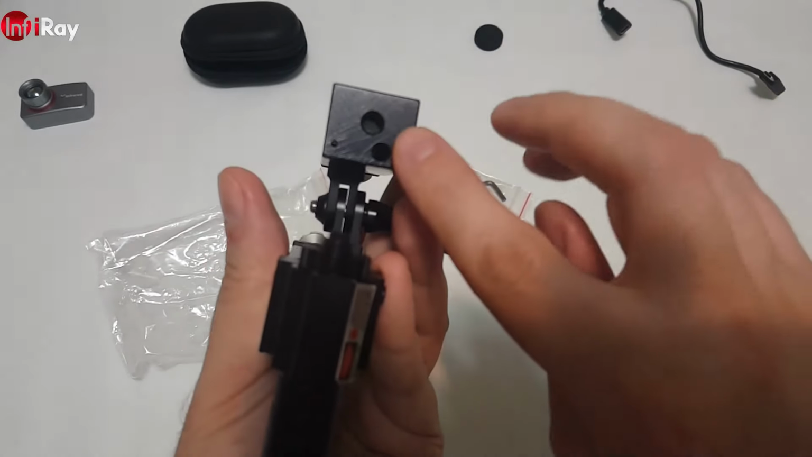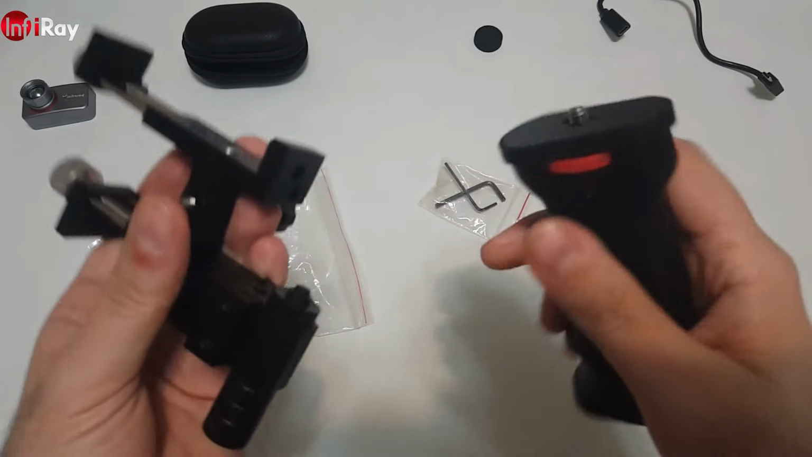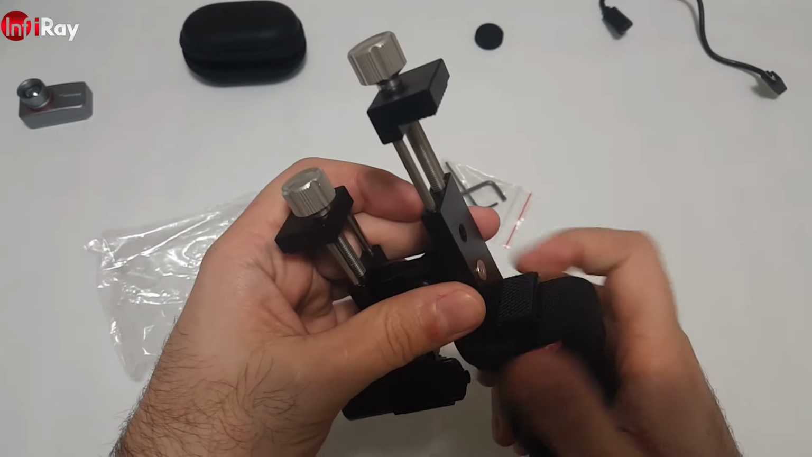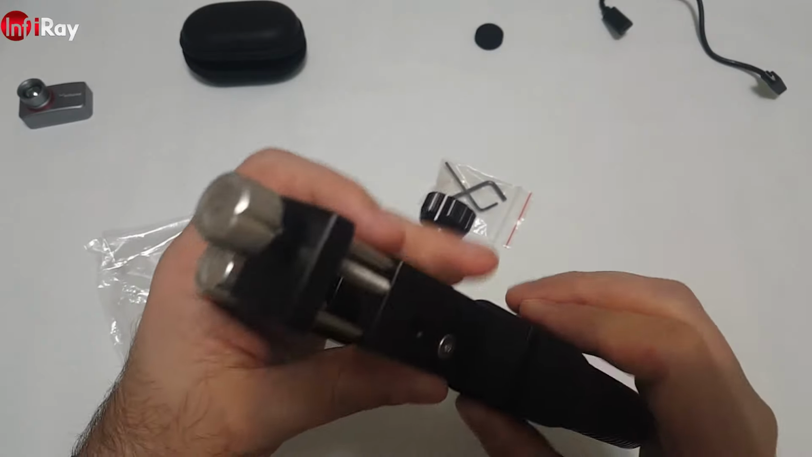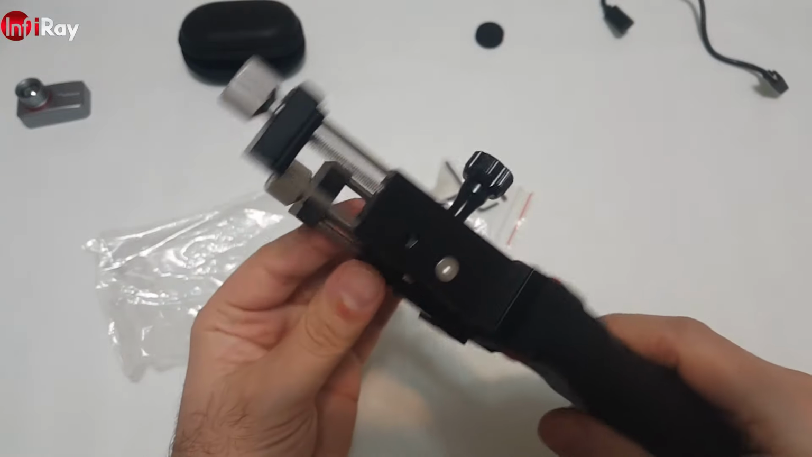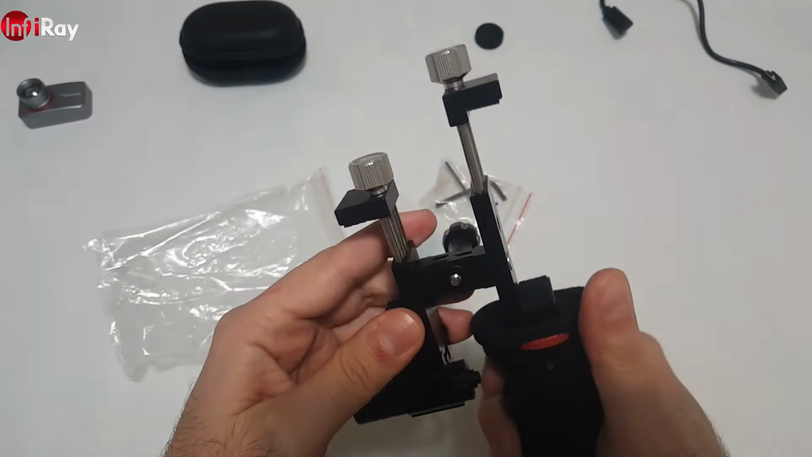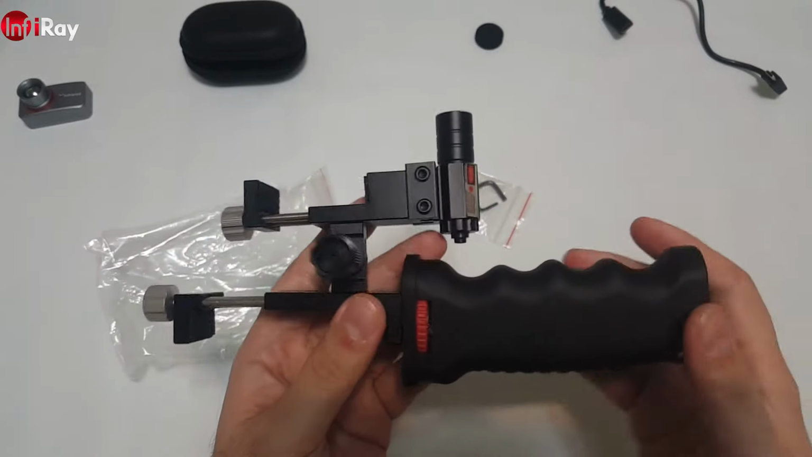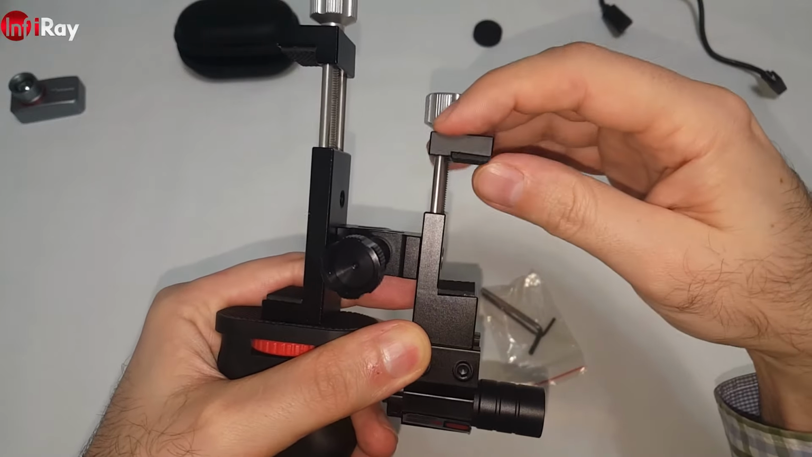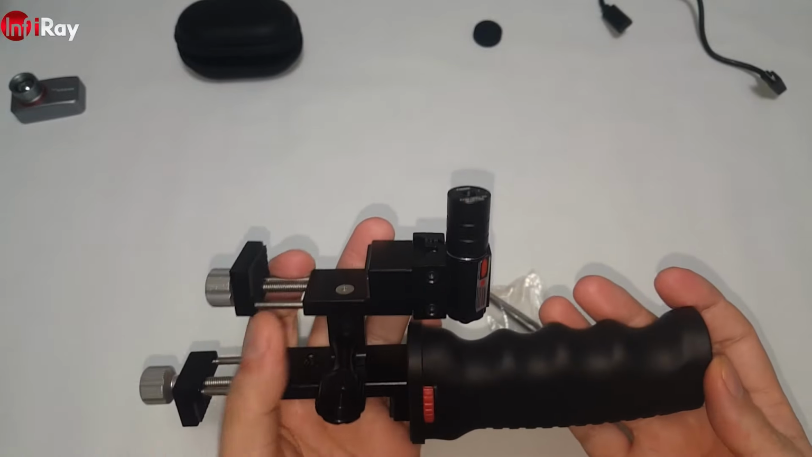This can be mounted to a tripod, and they go together like this. And you can use it like this together. It will hold the phone very strongly. It has a very good quality. I love it so much. And this can be used for many other things, not only for the camera. It can accommodate any of the cameras nicely and give you a very comfortable experience.